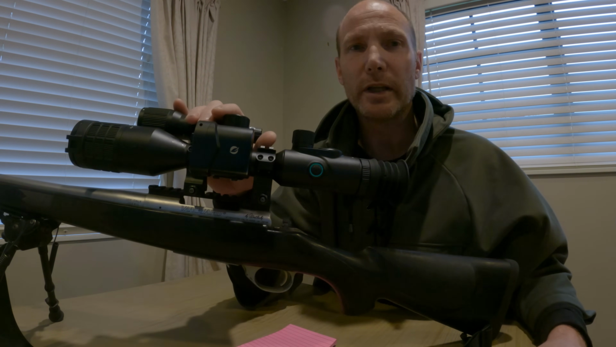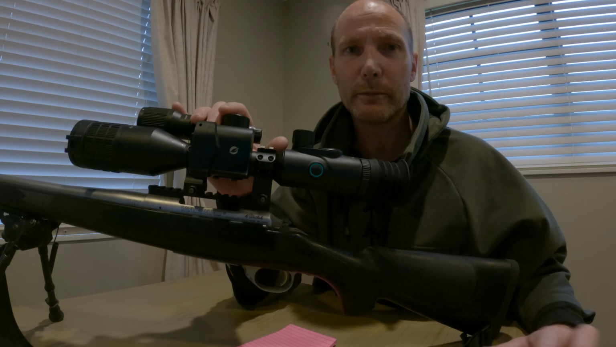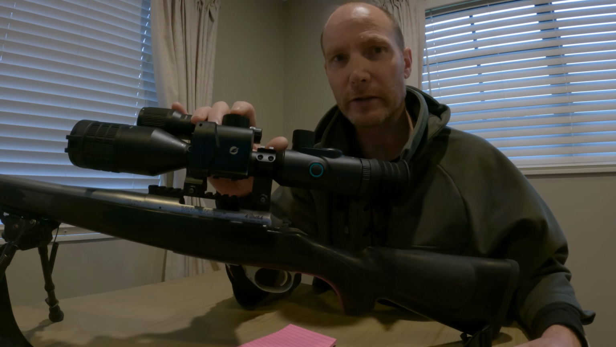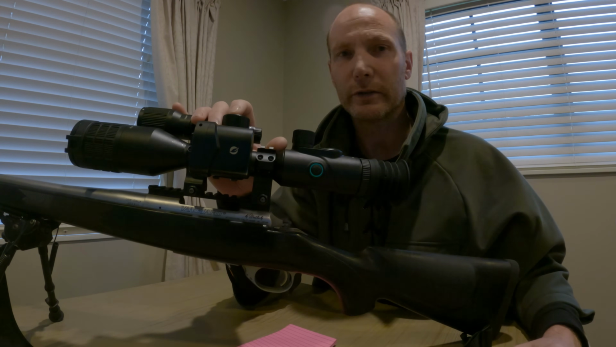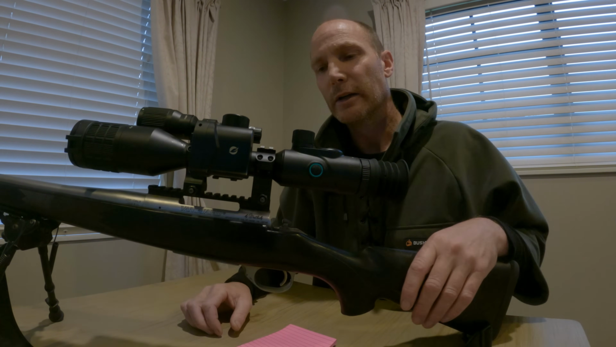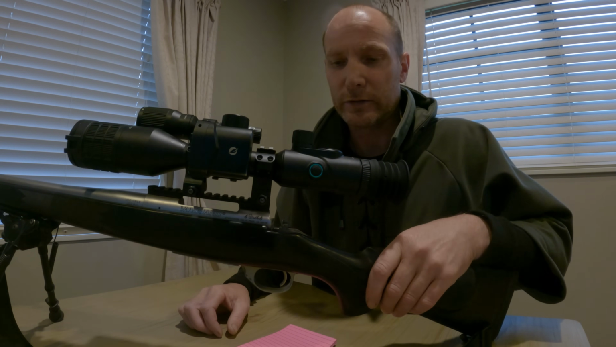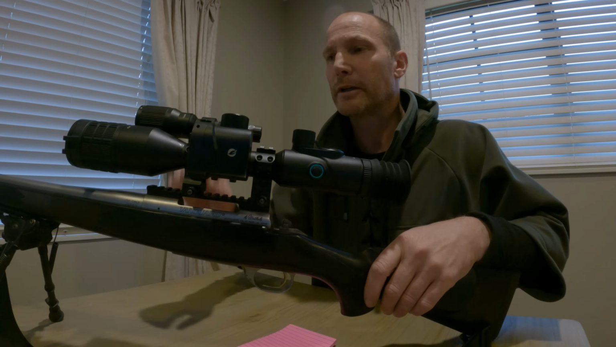Weight wise, it's probably heavier than a lot of other night vision scopes, possibly. I haven't used a lot of them. I've used PARD, ATN. I actually rate this one better than PARD and ATN, and it's a fraction of the cost. I think it's around 950 New Zealand dollars, and you'll see in the video how clear it is. It's very, very good quality, which was quite surprising to me.